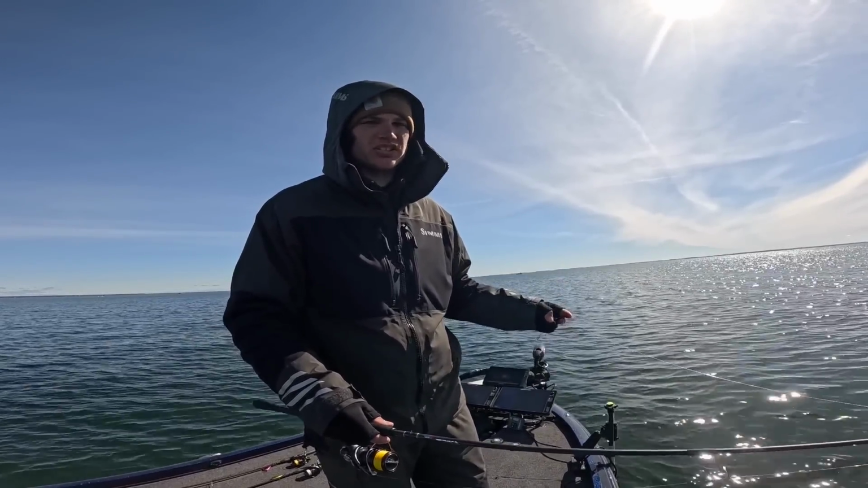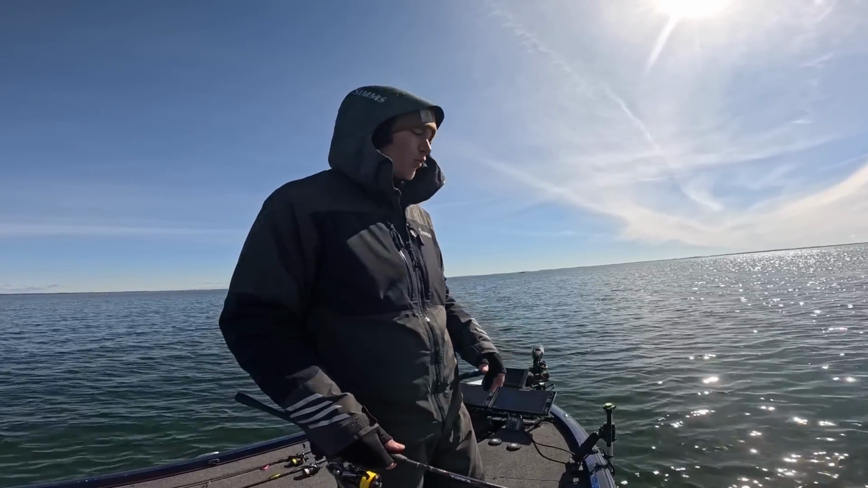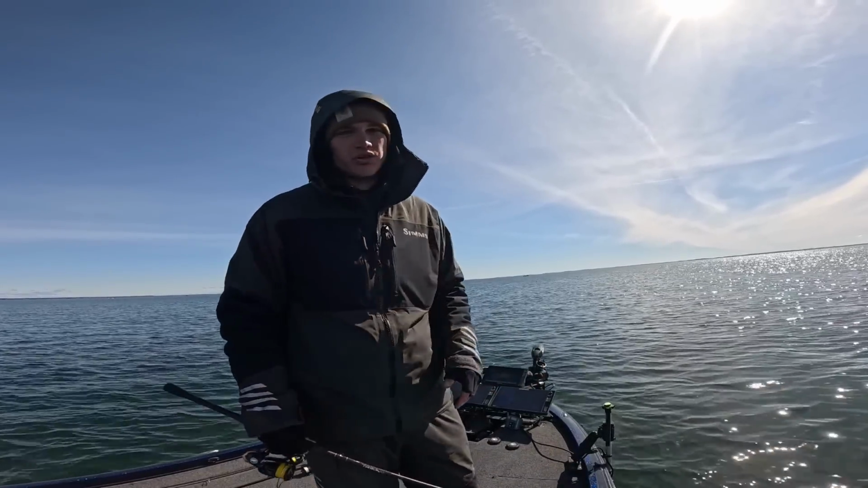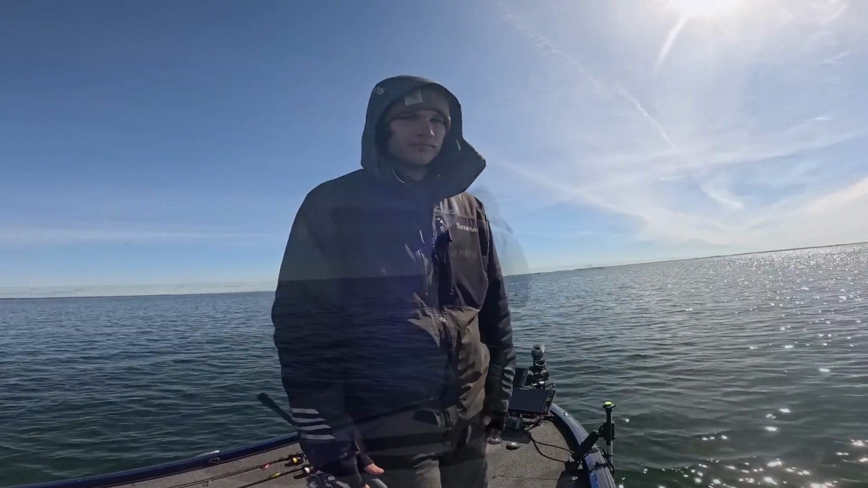It's supposed to get a little bit warmer this afternoon. Might fire them up, but it was pretty cold last night. Temperatures dropped. Water temp down like 3 degrees from overnight. So that's probably why they're a little picky. So we're gonna get after it.